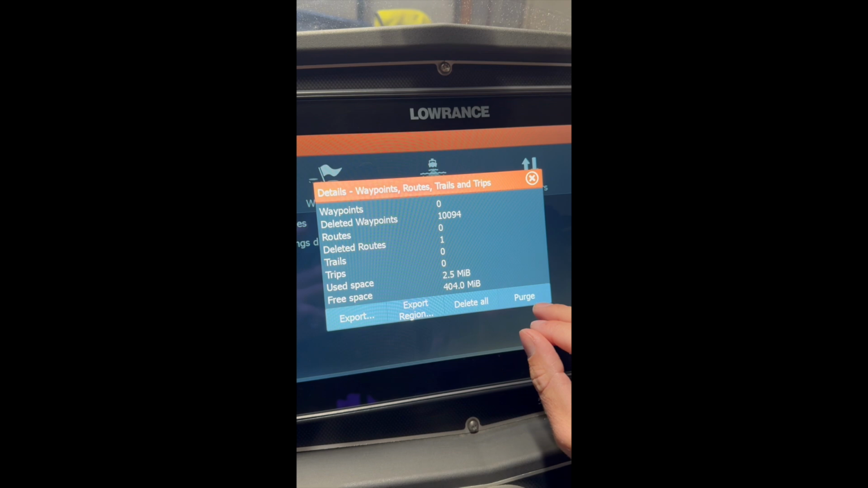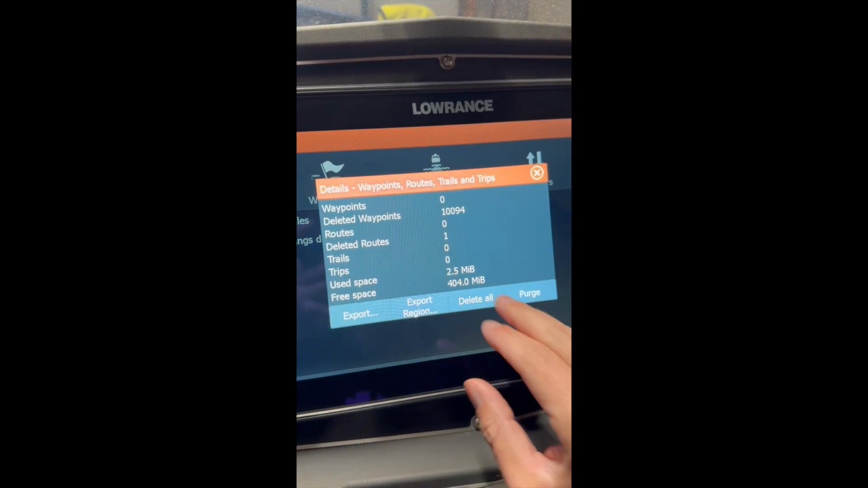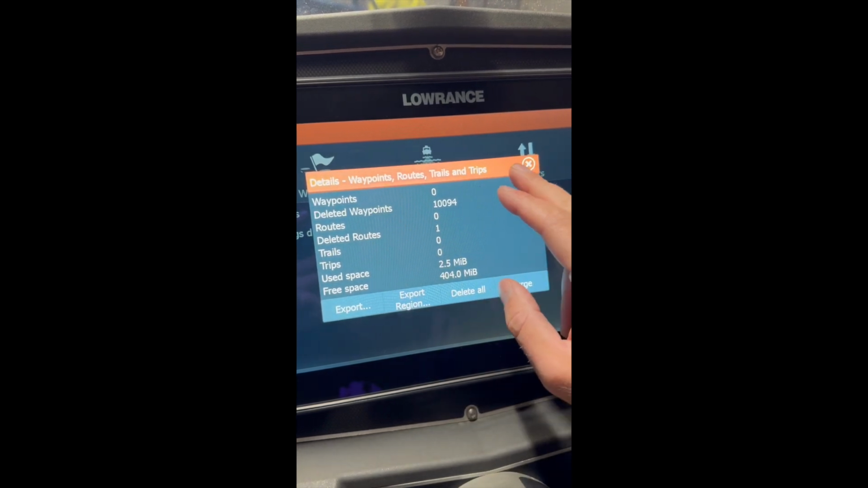You can purge it if you want to. It clears up a little bit of extra. This 2.5, that purge would clear that up. I'm not worried about the 2.5 megabytes, so I'm going to leave it how it is.